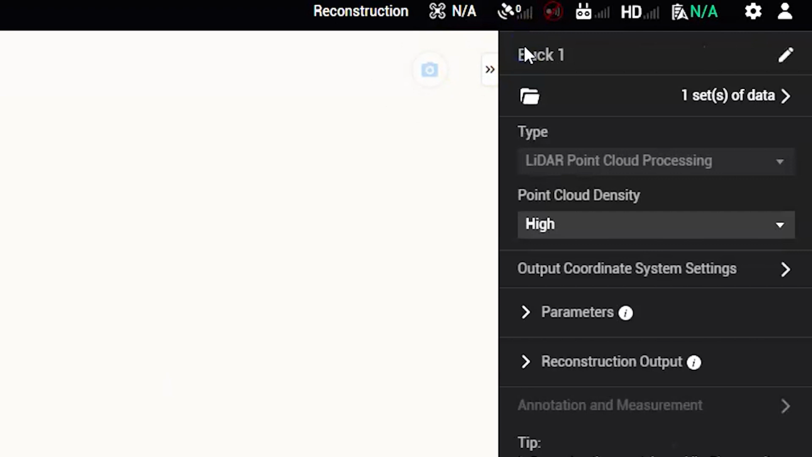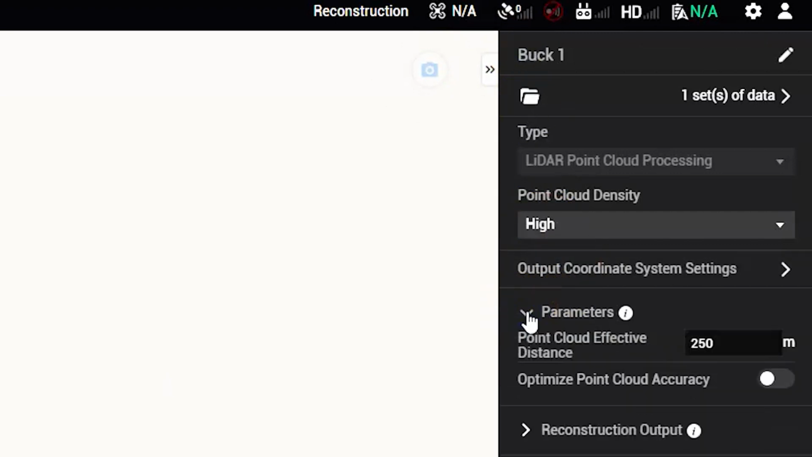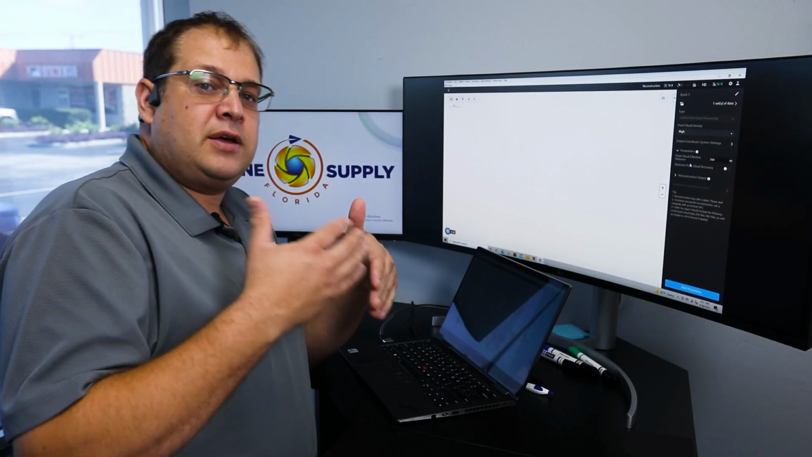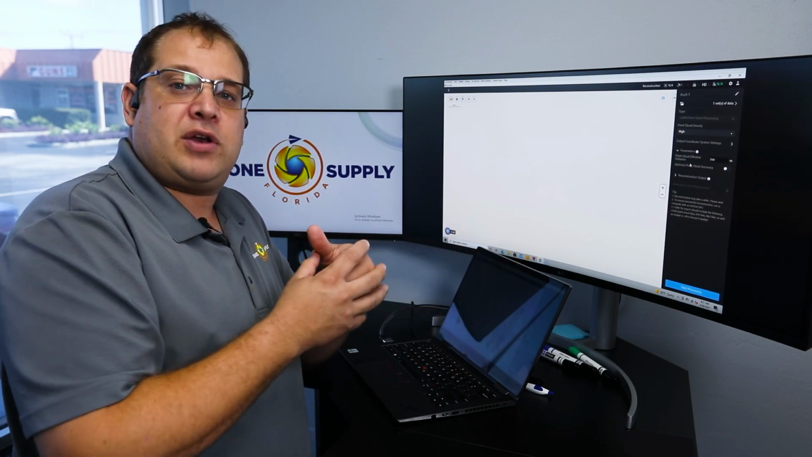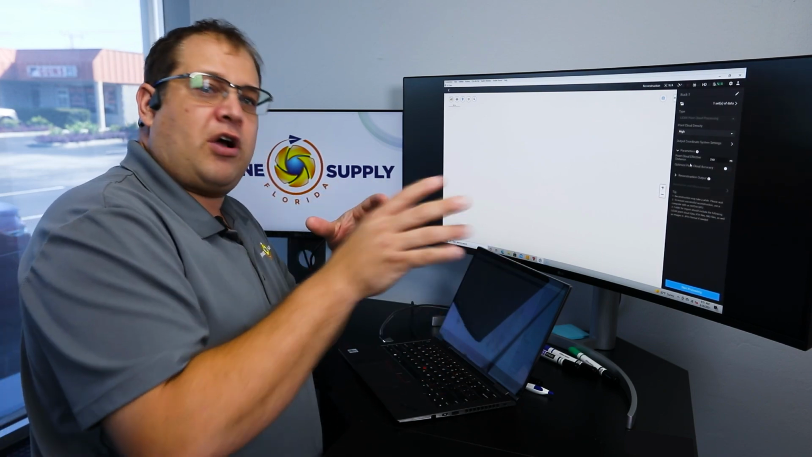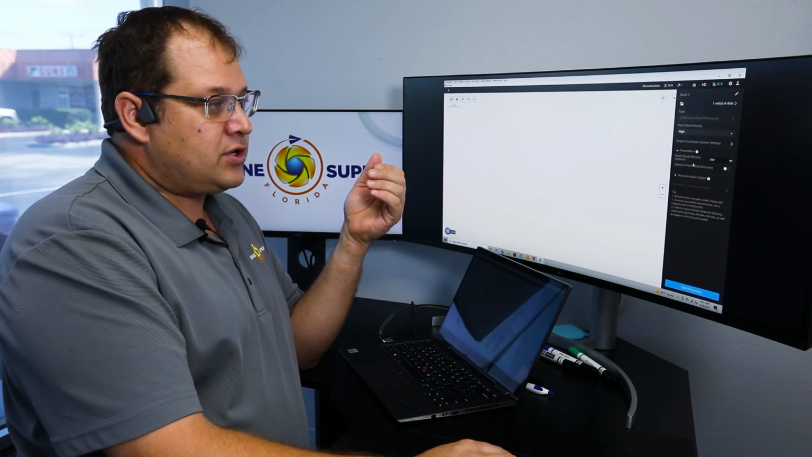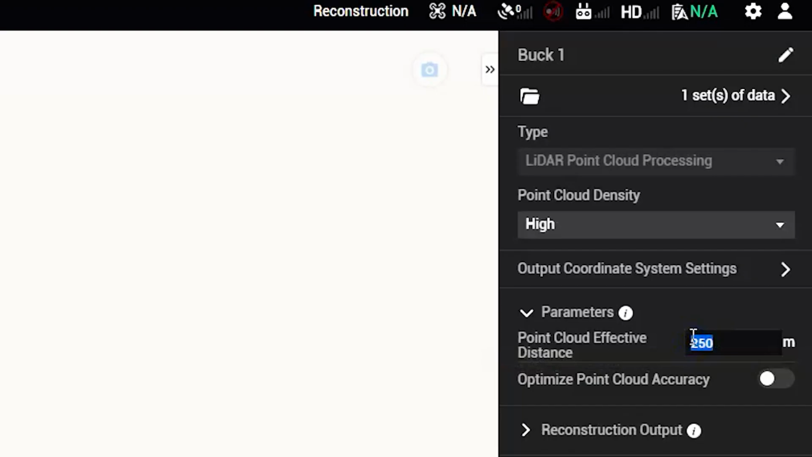Go ahead and check the rest of our stuff here, the parameters, make sure that that's set properly for our application. If you're doing a building facade, something like that, you'd want to make sure that your point cloud effective distance is set to just beyond the building, so that way you're not getting a lot of stuff far off in the distance. In our situation, we flew at 200 feet, so I'm going to put this at about 75 meters, and that'll just help us get rid of some dirt and noise that isn't necessary.